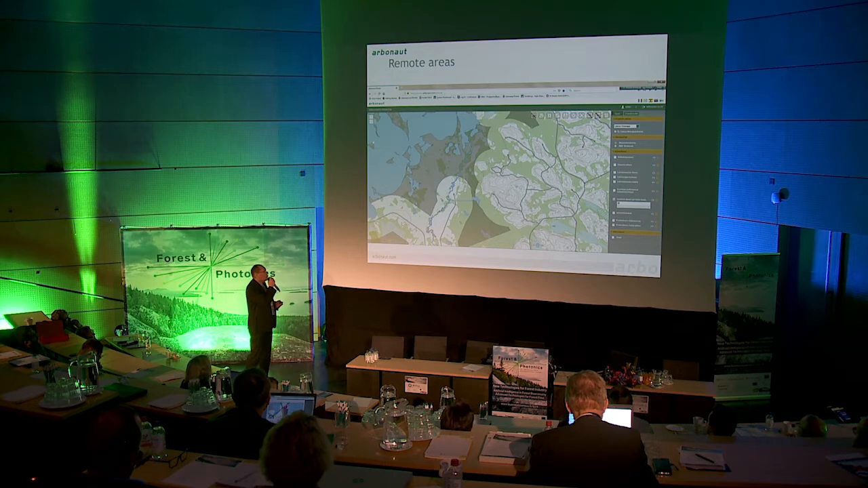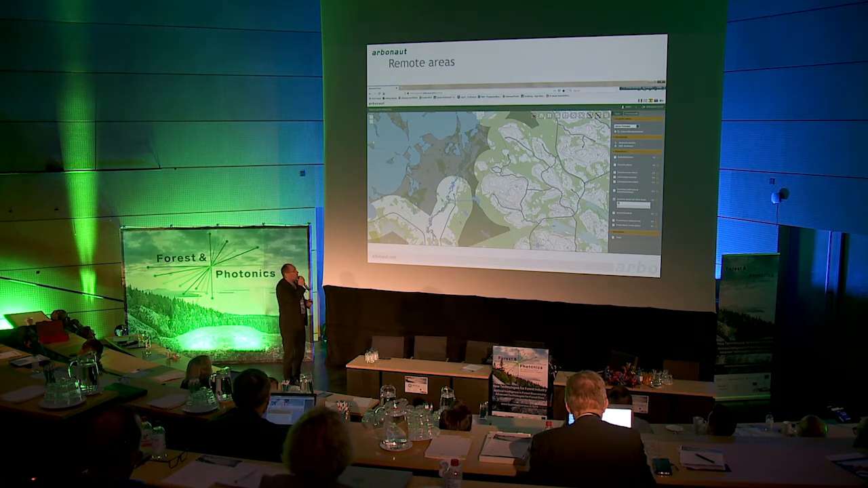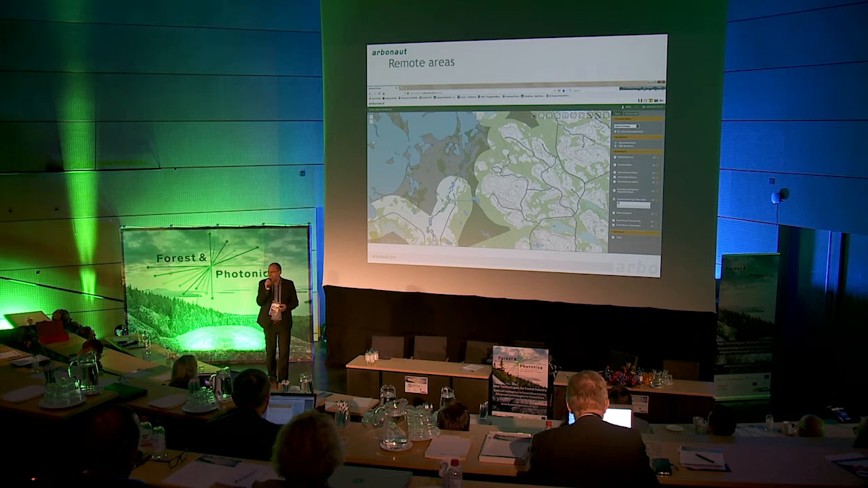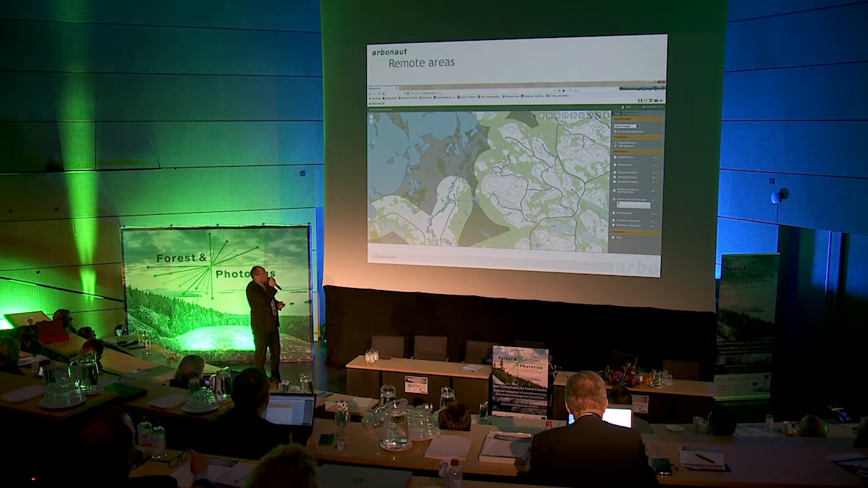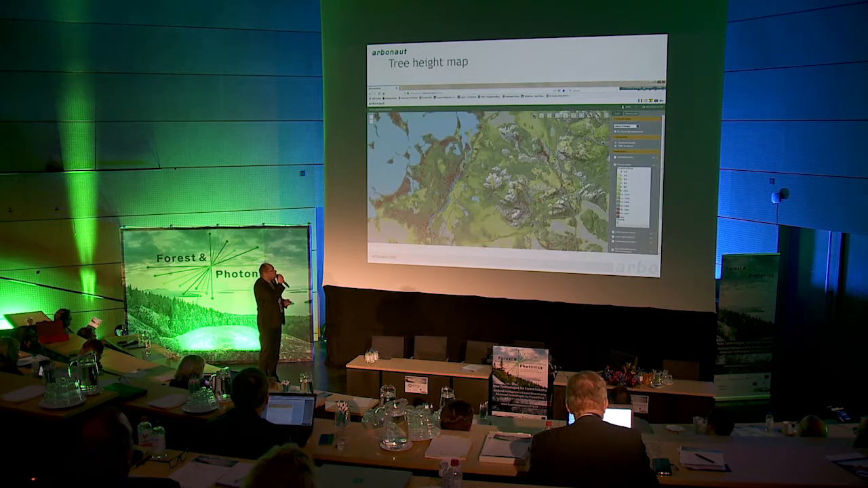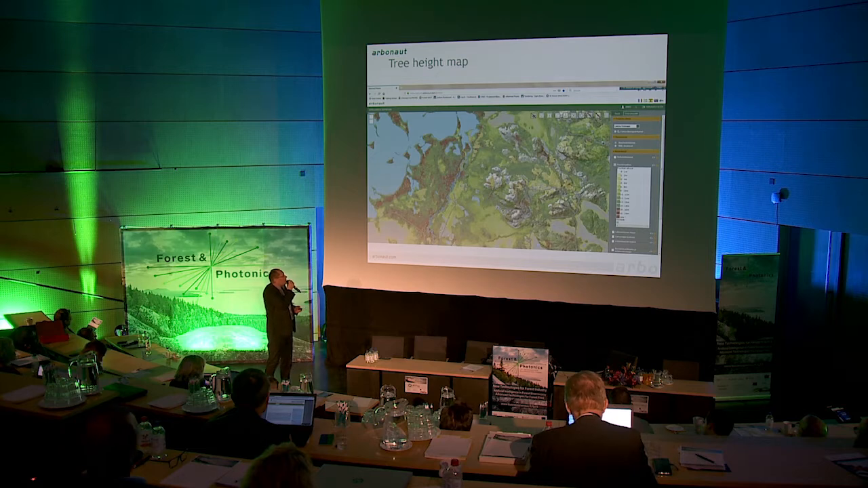This also shows the remote areas. These areas are too far from the road to do easy management of fires, more than half a kilometer from the road. So here we can see that this area is prone to be difficult to put down with fires. Here we are looking at the tree height map of the area, and we can see that the trees in this area are mostly mature and pretty big.